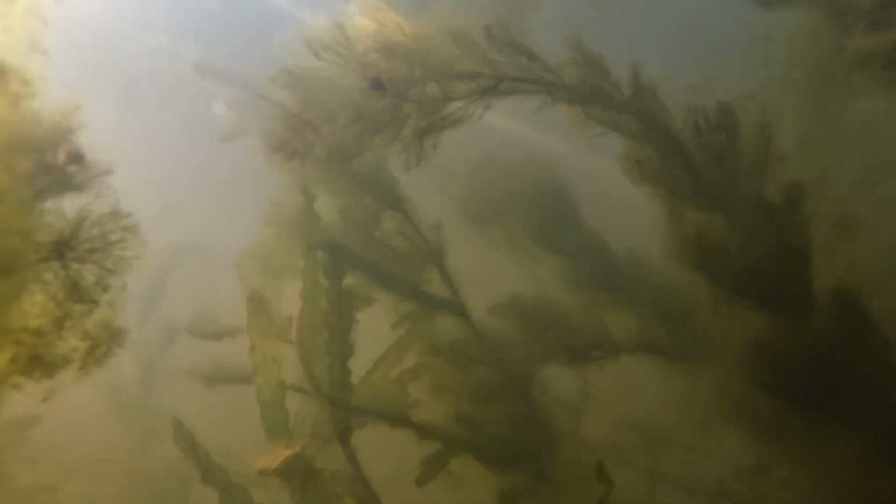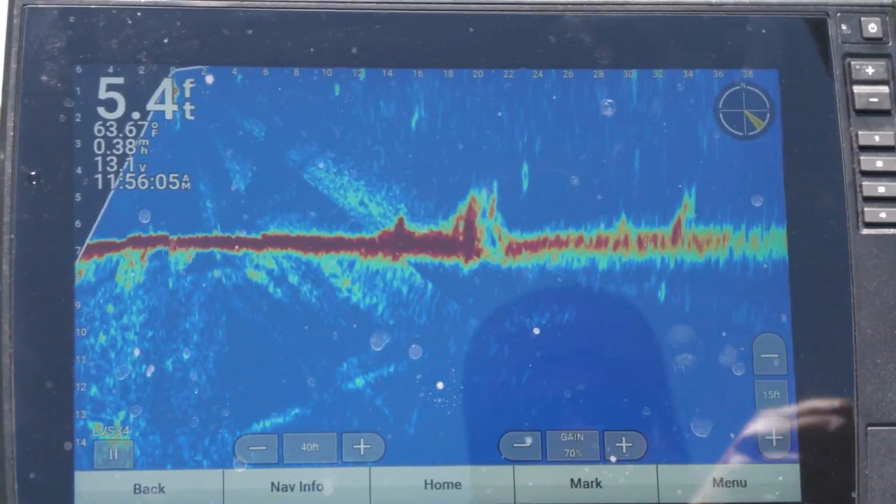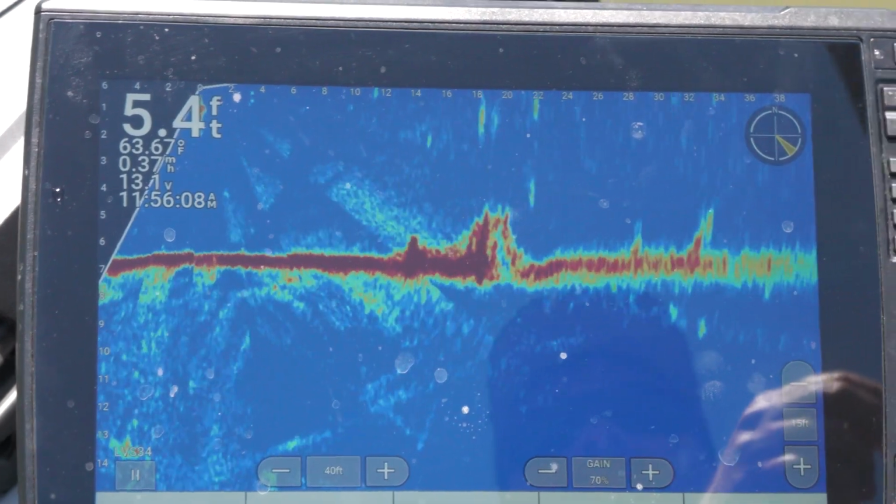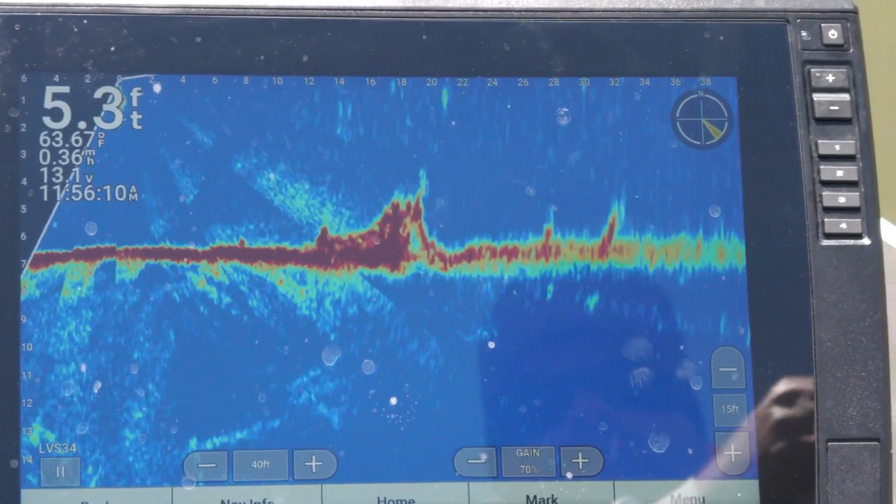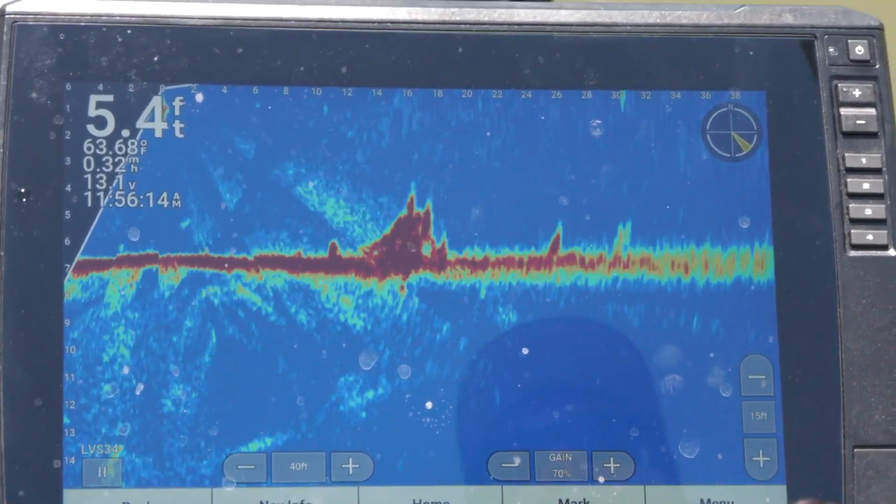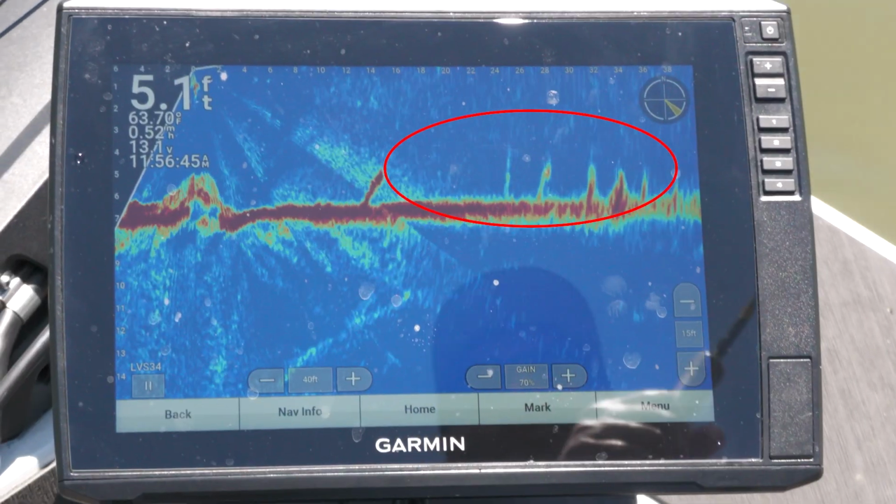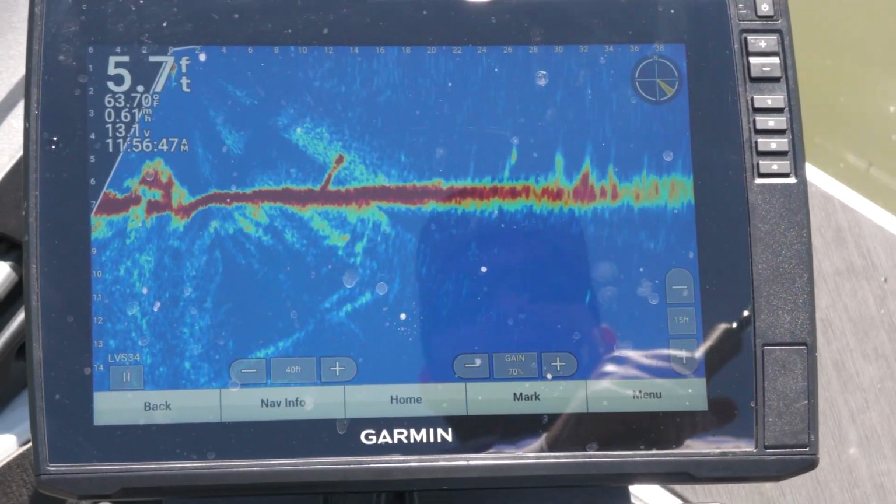Later on in the year, these will be choked out by weeds. They were just right over top of that brush again, working it right back over. I'll stop it right on top for a second, see if we have any takers. There's one right there. Good one. That's a bass. Oh, he popped off. There's some weeds. You can see some sparse weeds out there.